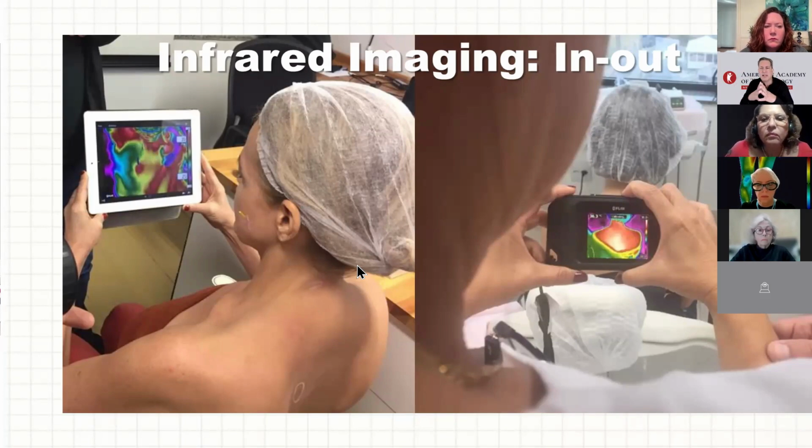The patient becomes an active participant in diagnosis and treatment, watching in real time as something like an acupuncture needle affects their skin, for example. Together, the doctor and patient immerse themselves in a health issue, seeing what happens in the moment. You can even record an image for later analysis, just like thermography.